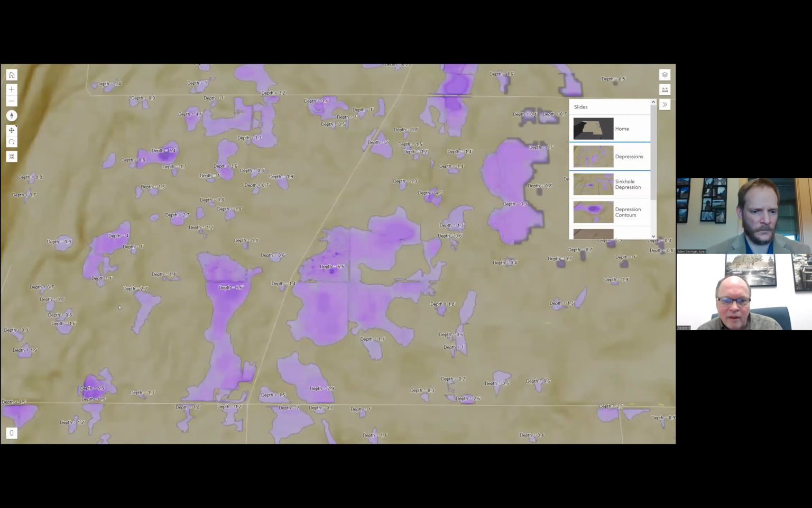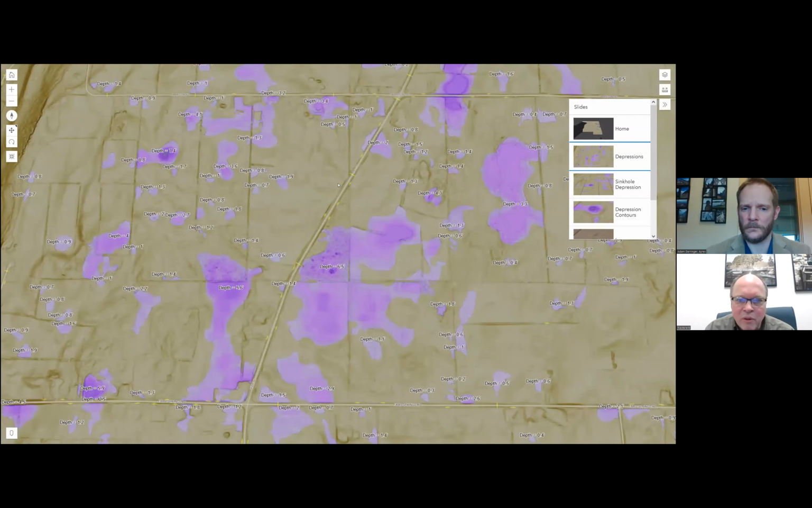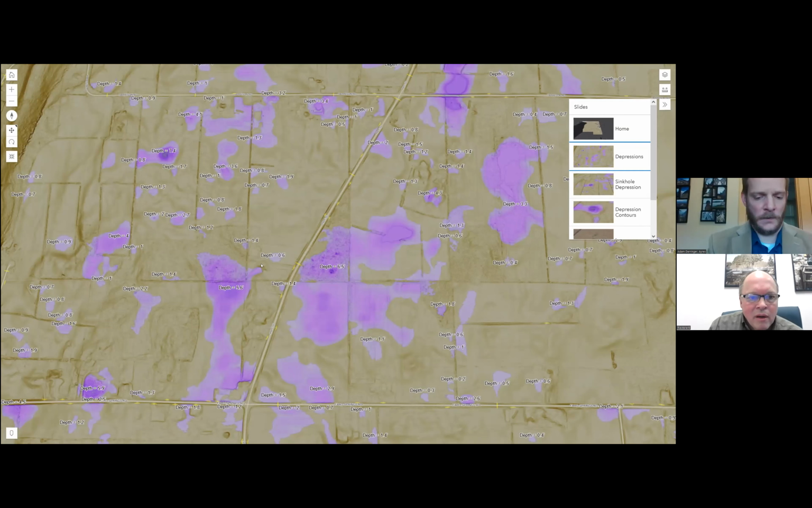It's important that we've got those all accounted for, so we're trying to remove all those artificial or digital dams in the data, so that we're really looking at true depressions, whether they be natural depressions, or a created, man-made depression in the landscape.